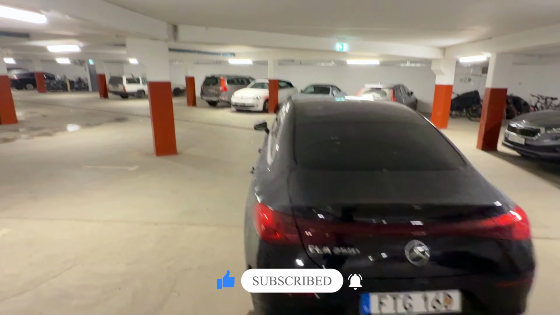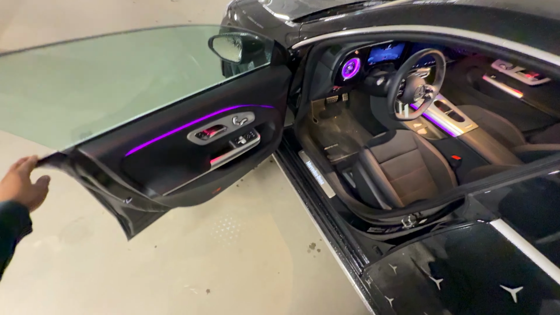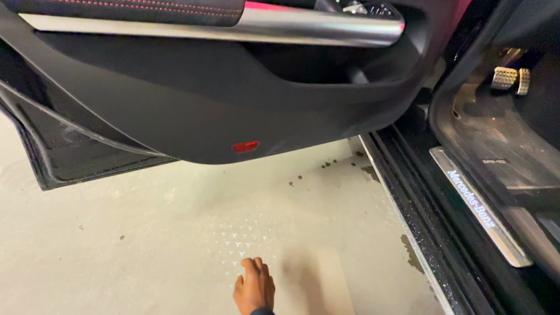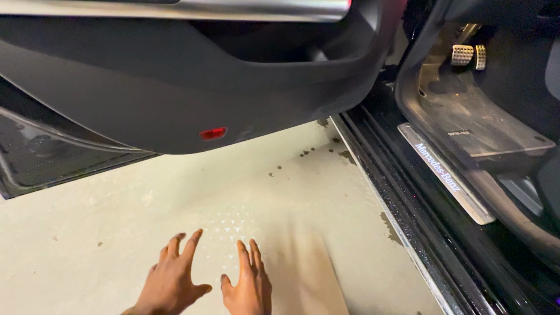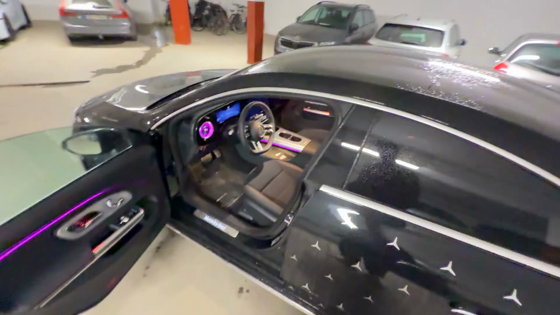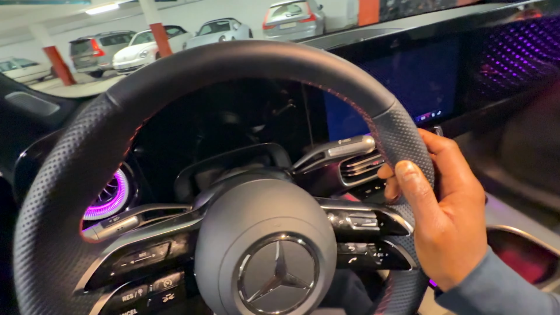So let's quickly hop into the interior of this car. First thing, opening the door, of course, this is a frameless window. Before even going inside, if you look, there's this subtle Mercedes star that just glimmers, or I would say pulsates, just like the rear, which is a nice touch. And we hop into the beautiful interior of the Mercedes CLA 250.